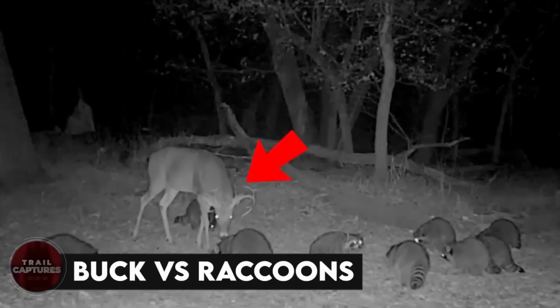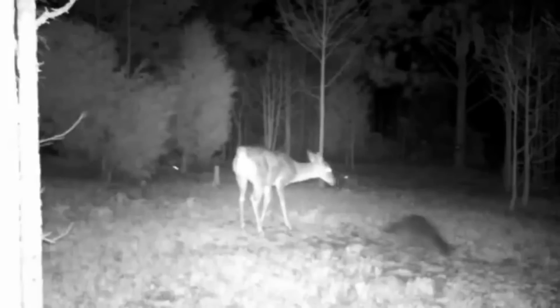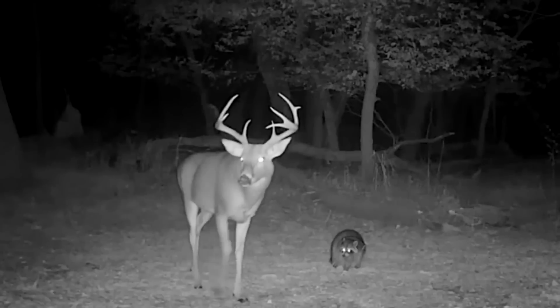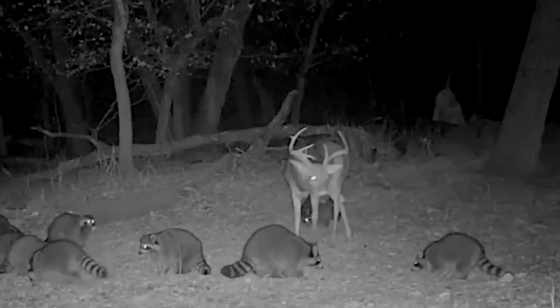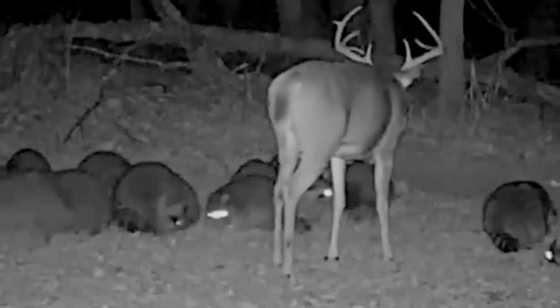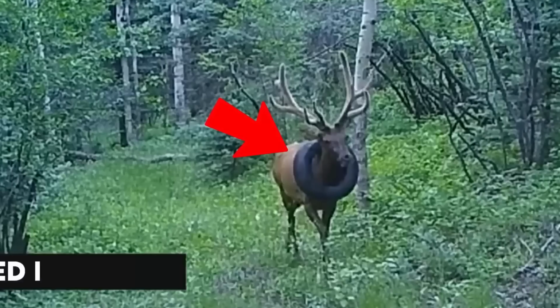Buck versus raccoons. Can you imagine a creature 25 times greater than the size attacking the prey? This is unimaginable to experience. It was a war of survival between a buck and raccoons. The buck tries to threaten the little creatures with a powerful kick like a hammer blow. Such blows lead to injuries and wounds. Just look at the scared faces of the cute little raccoons.